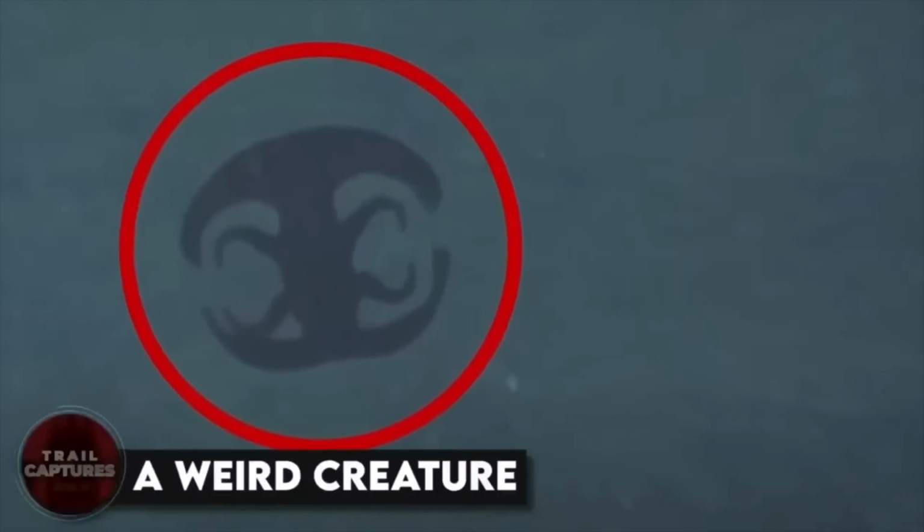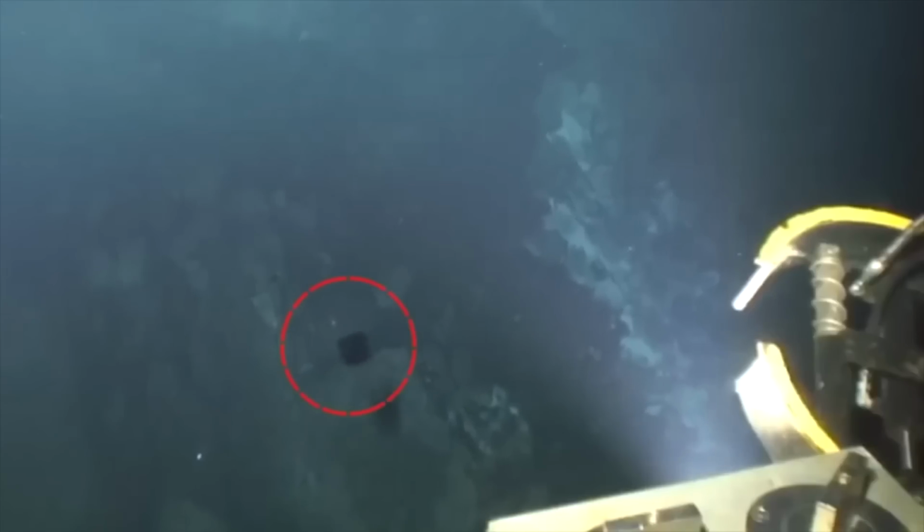A weird creature. This weird little thing was recorded deep underwater, transforming into different shapes. The researchers, the people on the internet, in fact, every single person who saw this was shocked to their core, wondering what this creature could have been and what other superpowers it might hold. Can this be an alien? I mean, I can't help but wonder, you know?